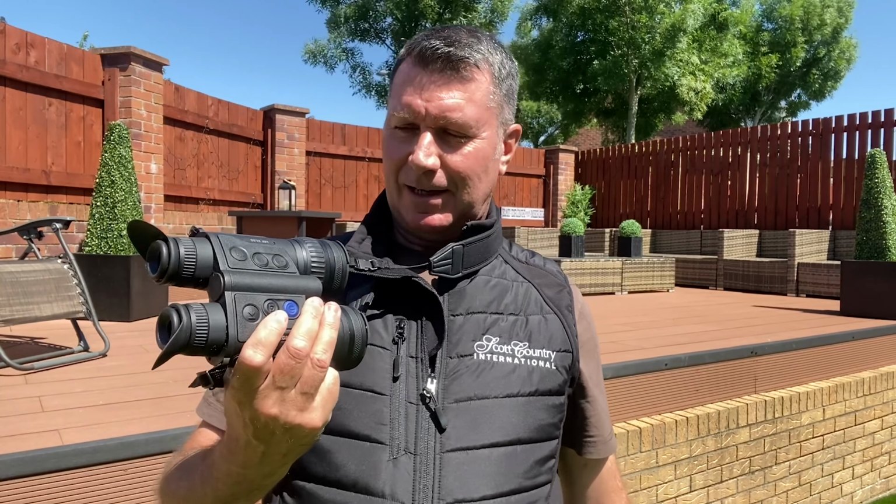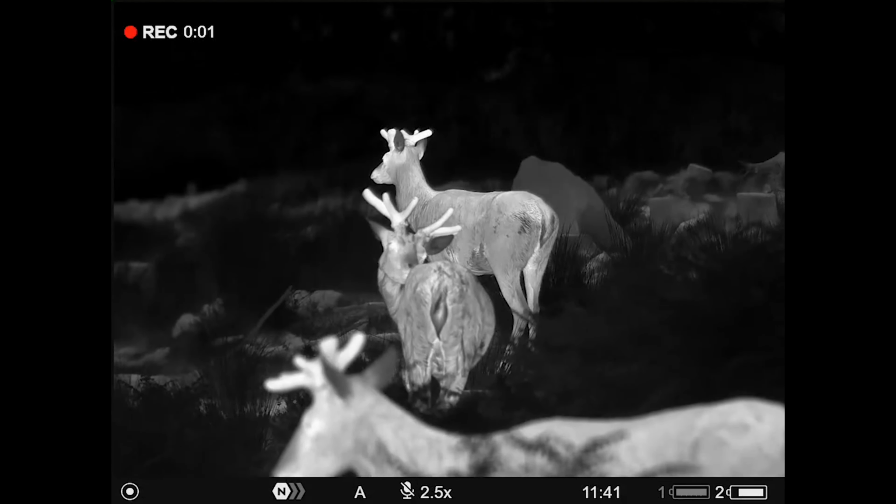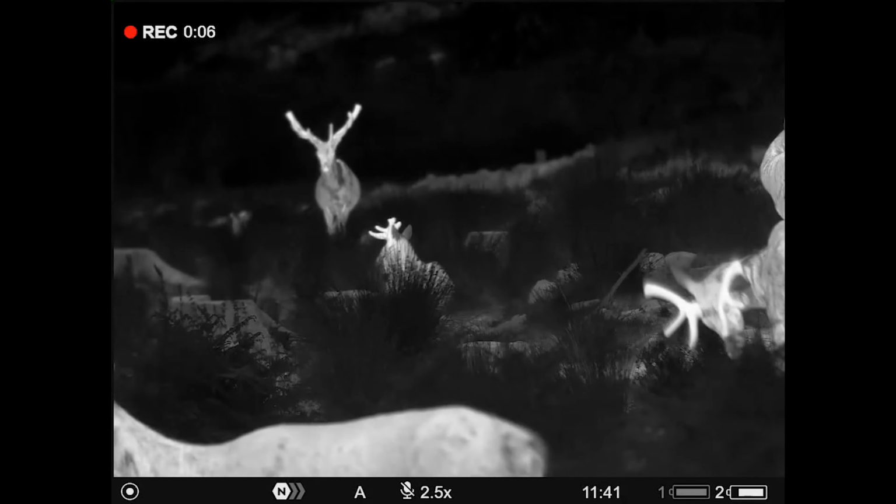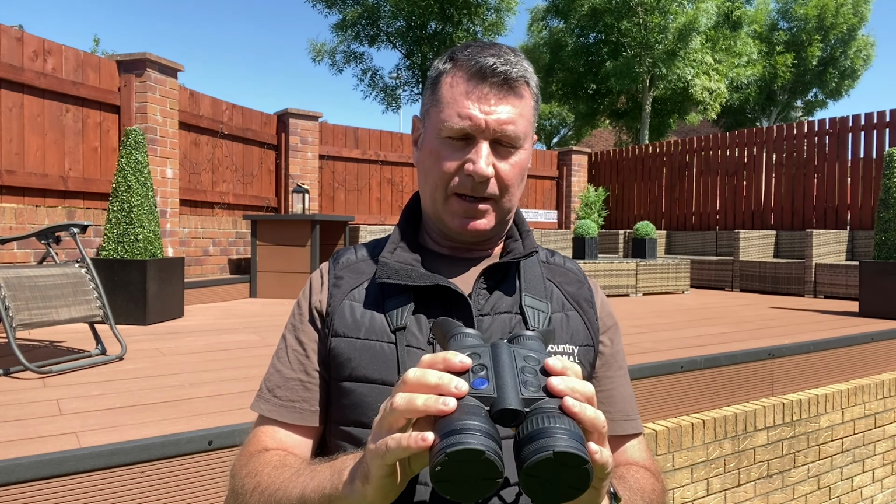There's not enough superlatives I could use about these. Even though I didn't get any foxes last night, it just turned the whole night on its head, because I just really enjoyed being out and spotting with them on these Mergers.